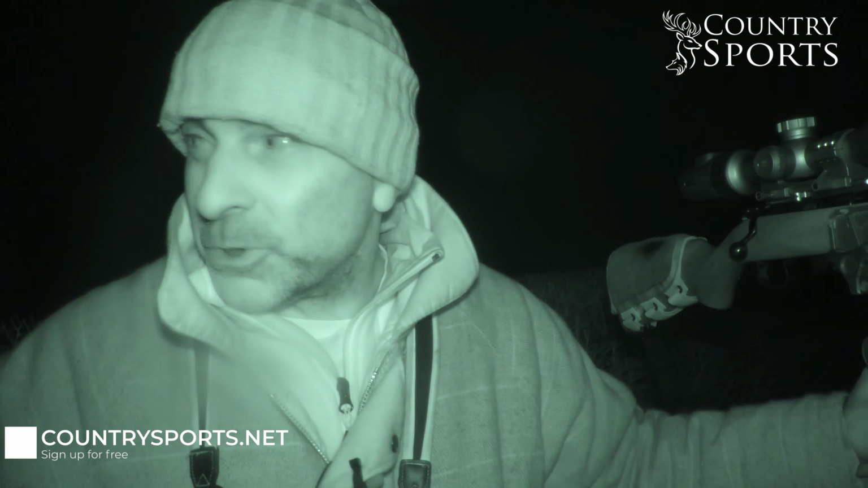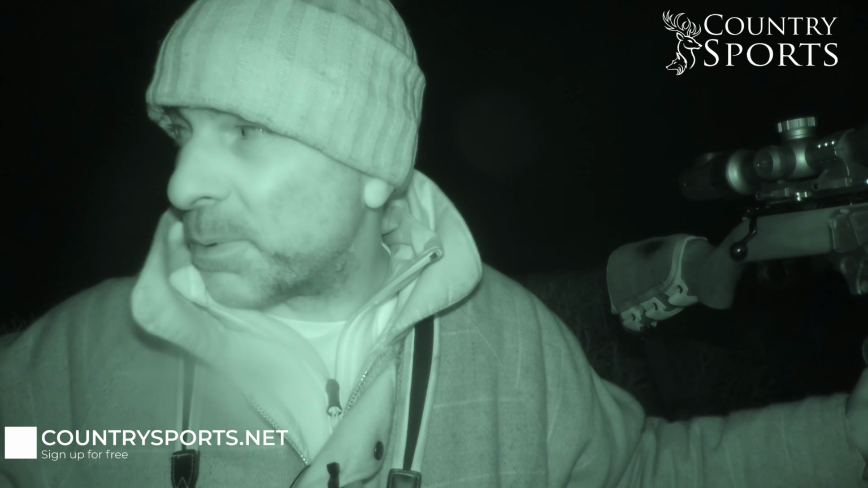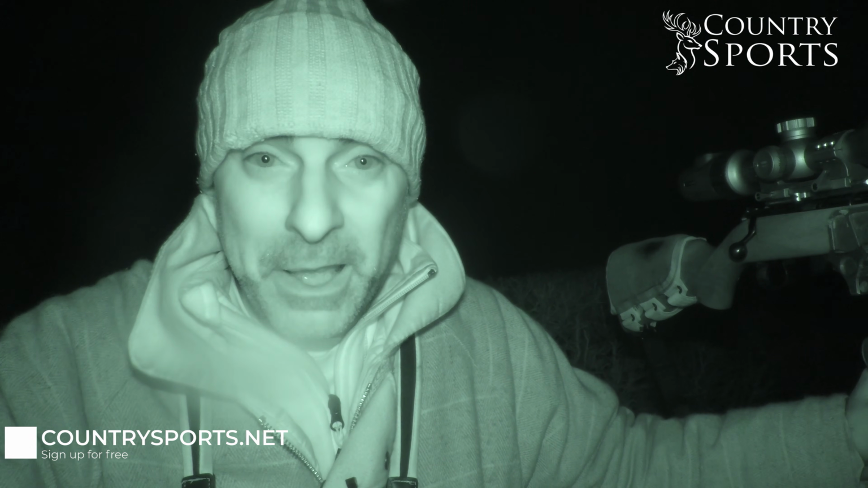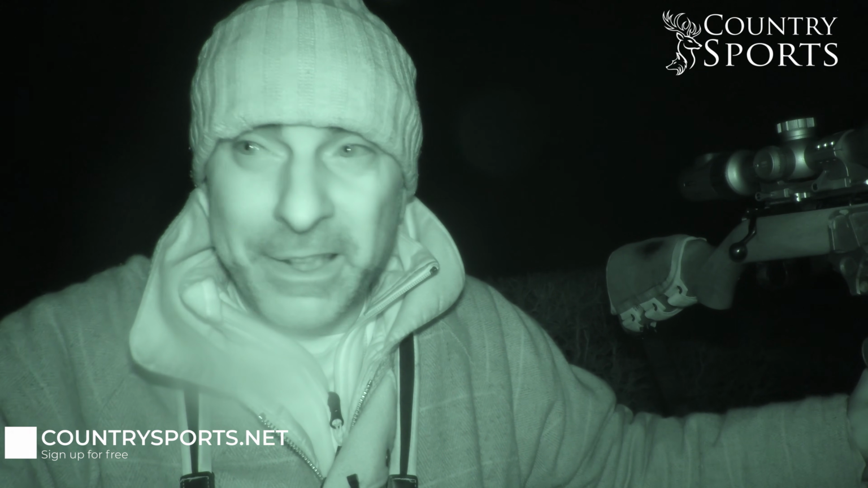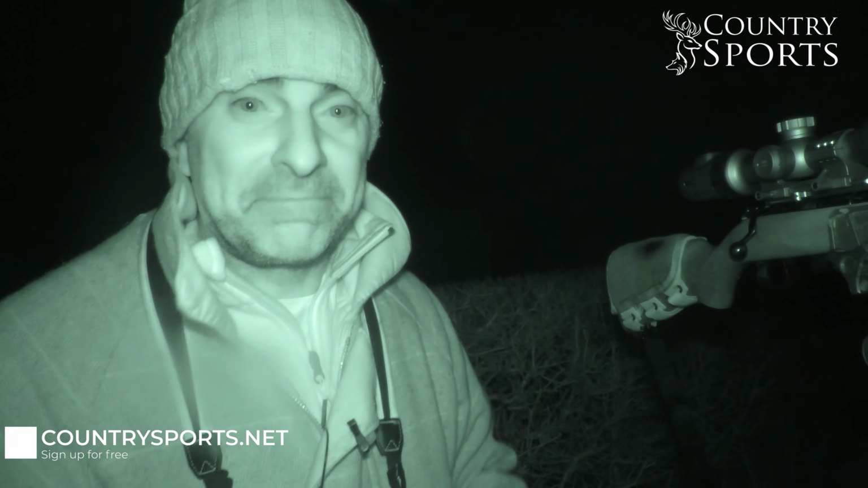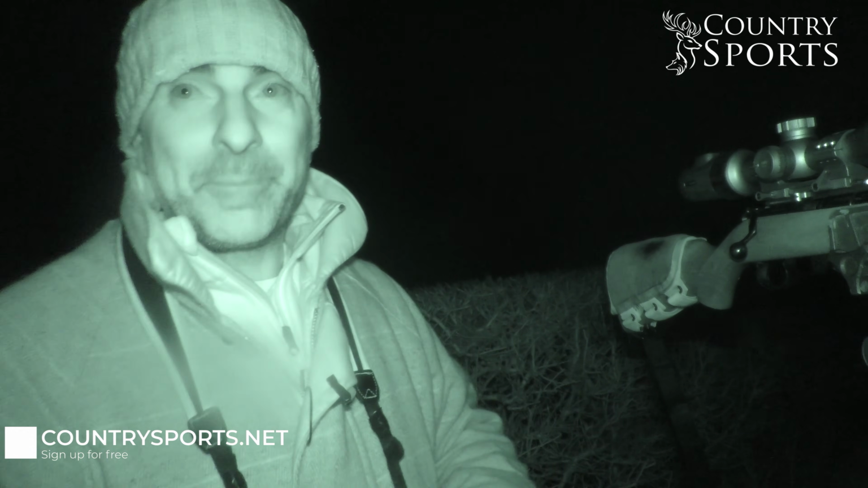37 metres, that one. Just stood here, literally only shot that other fox probably 10 minutes ago, and the fox just come through the hedge here. I just see him starting to push through the hedge, and by the time I got round onto him, he stood looking straight towards me, and again another headshot, dropped him on the spot, 37 metres, easy shot.